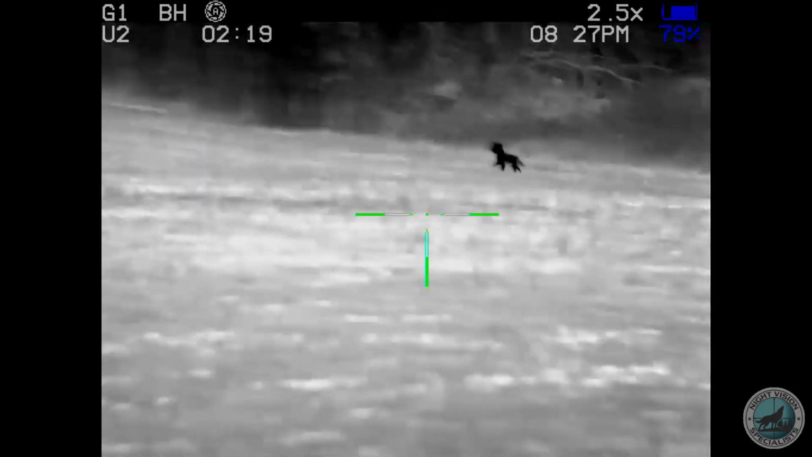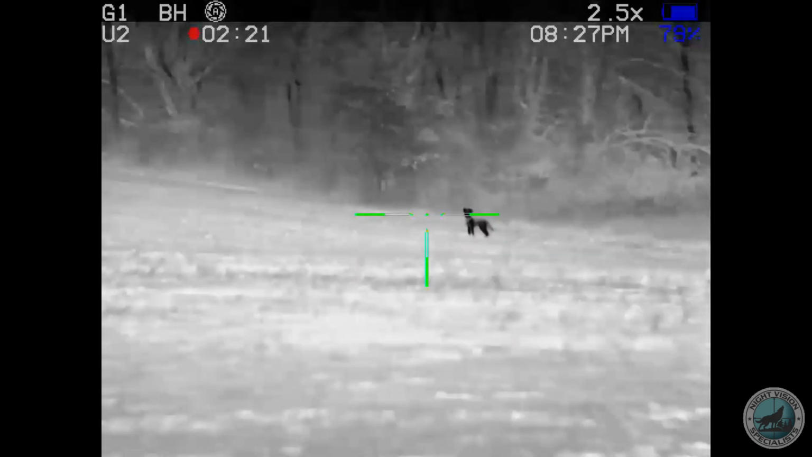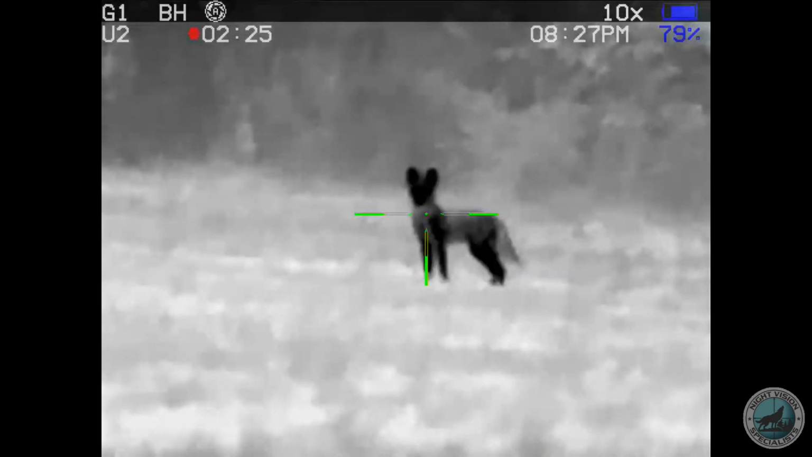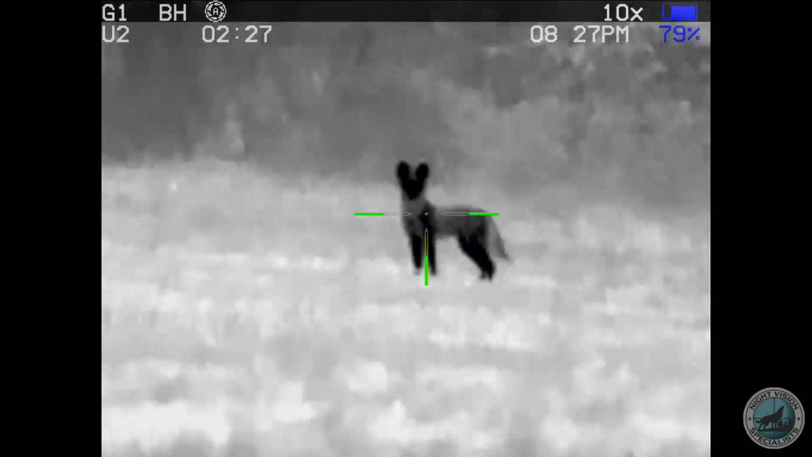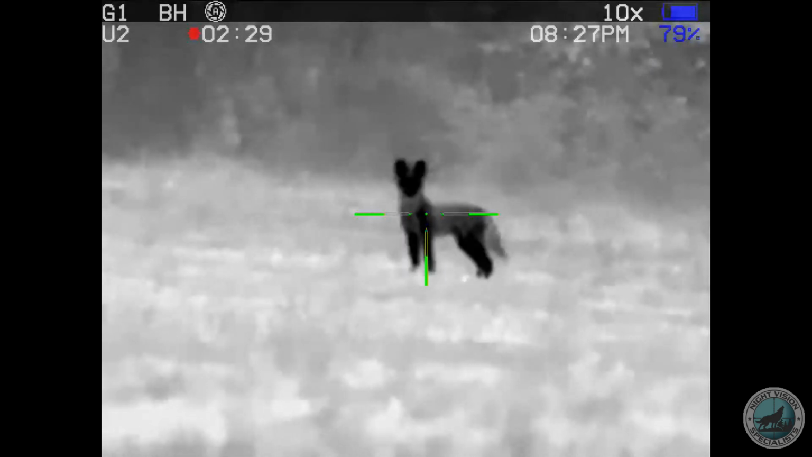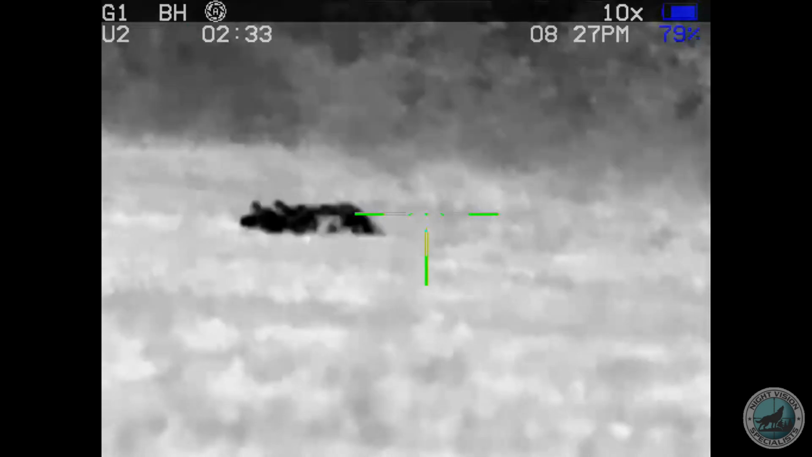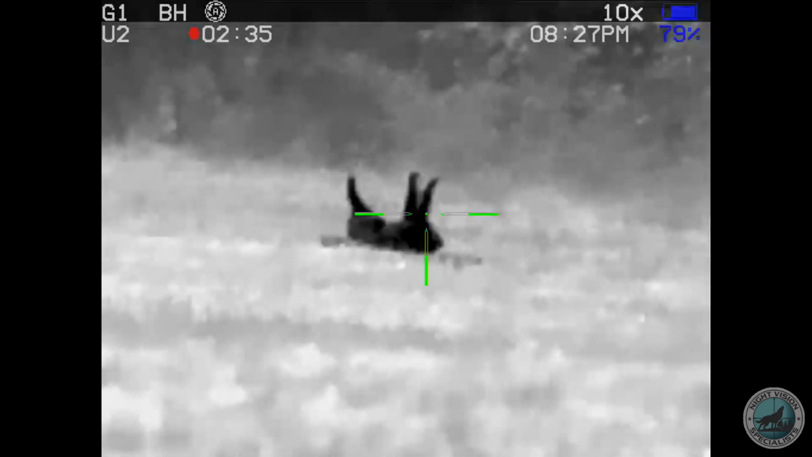Finally got a coyote in shooting range here, and Billy's going to take the shot. But as you can see, even at 10 times zoom, I can still see the detail of different heat on its fur. That Black Hot is just amazing.